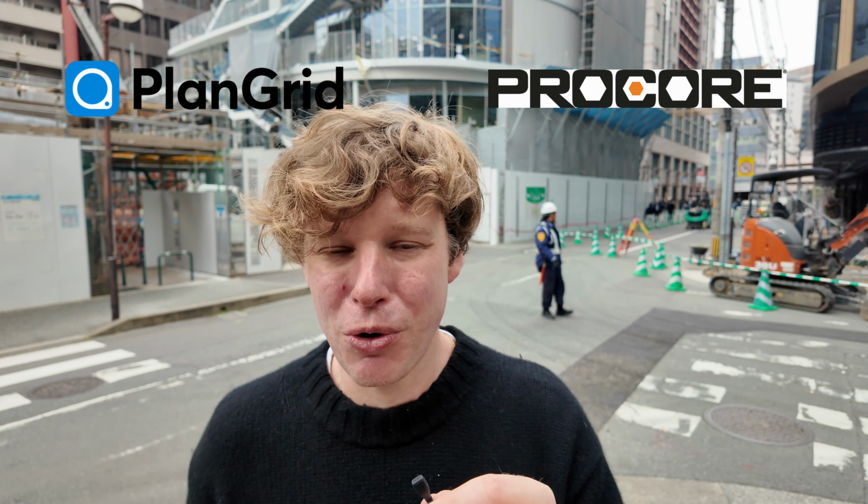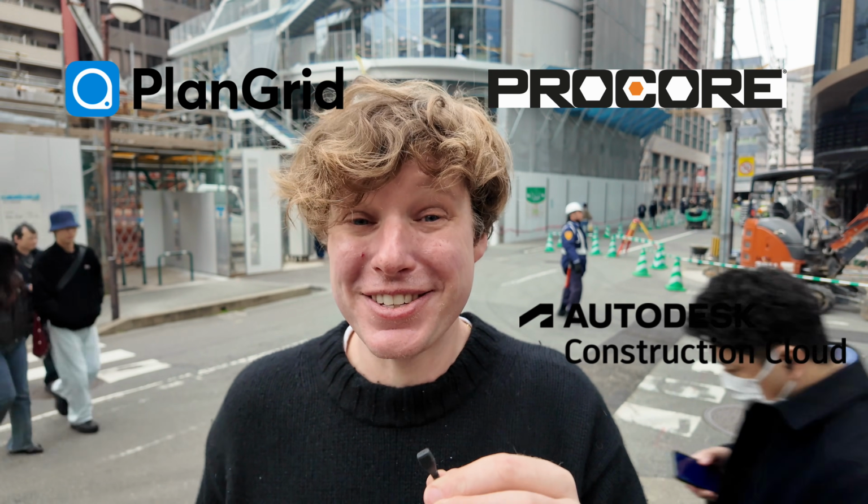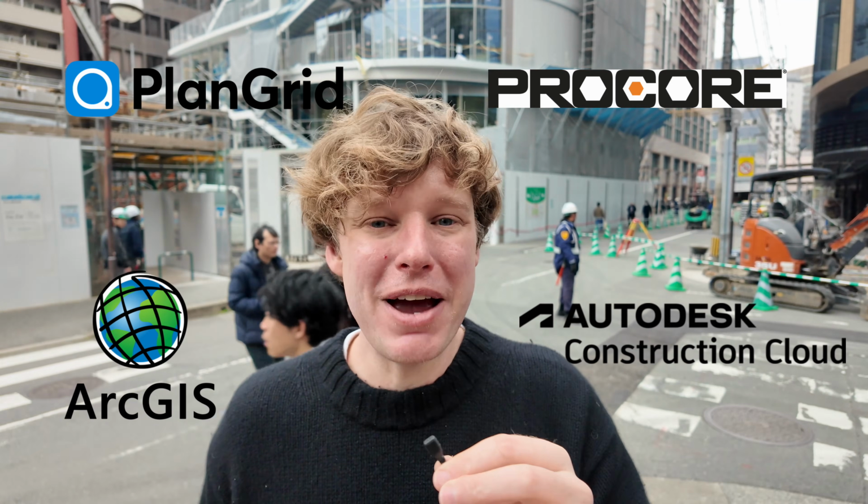If you're in construction, you're already using tools like PlanGrid, Procore, or Autodesk Construction Cloud. And if you're in the utilities or infrastructure space, then you're definitely using ArcGIS. These are amazing tools and they're not going anywhere. But we saw a need for, what do you do with these new Gaussian splats? You need to host them, organize them. Maybe you have hundreds of projects or thousands of assets. We need an enterprise solution to organize, share, and integrate these Gaussian splats into our existing workflows.